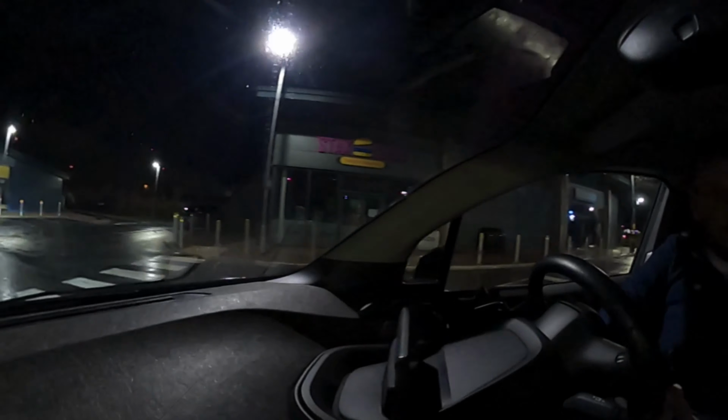I'm not going to lie, I've been at 70 miles an hour all the way. We are down to 16.5%, which ironically it did say we would arrive with 12%. So better than was advertised.